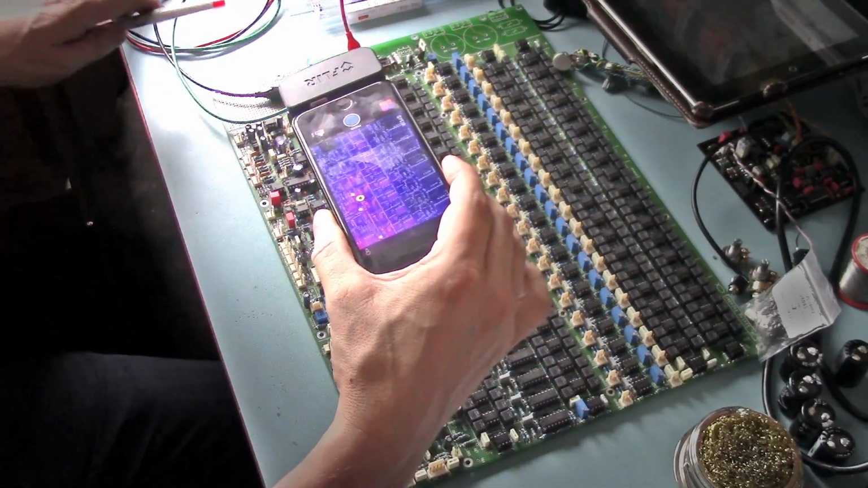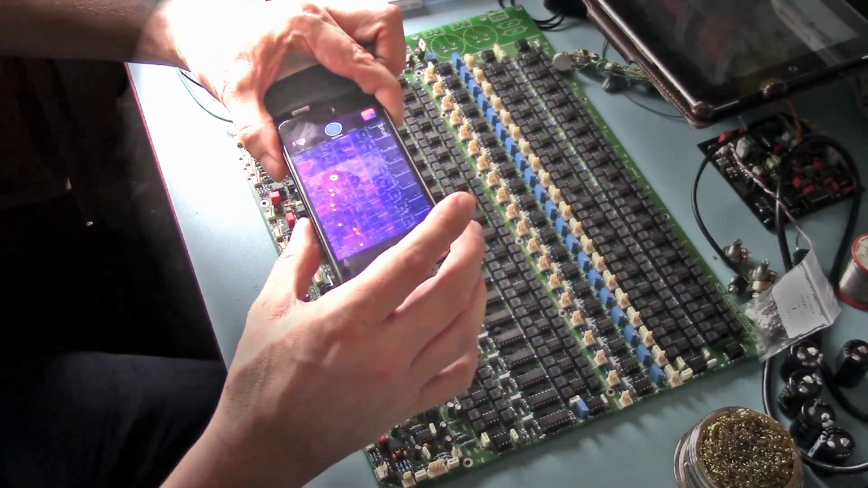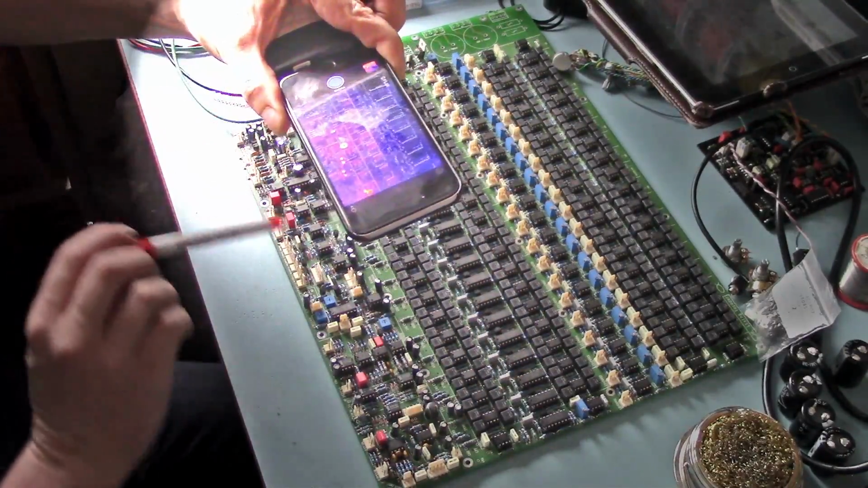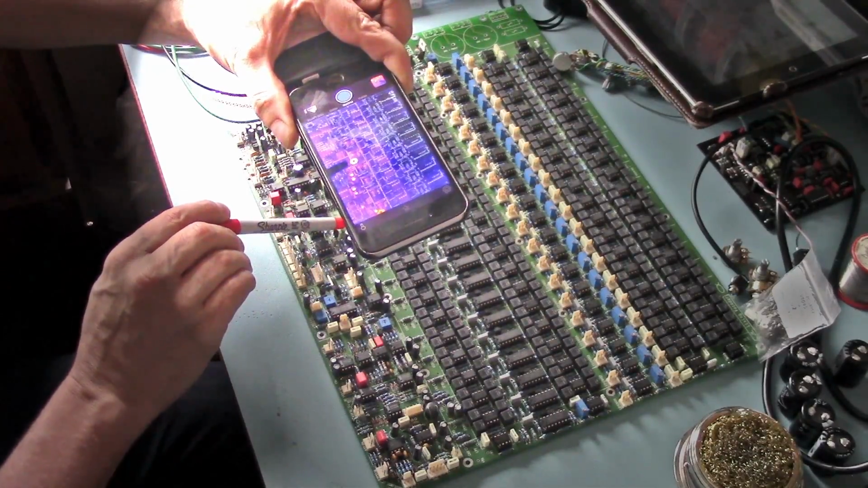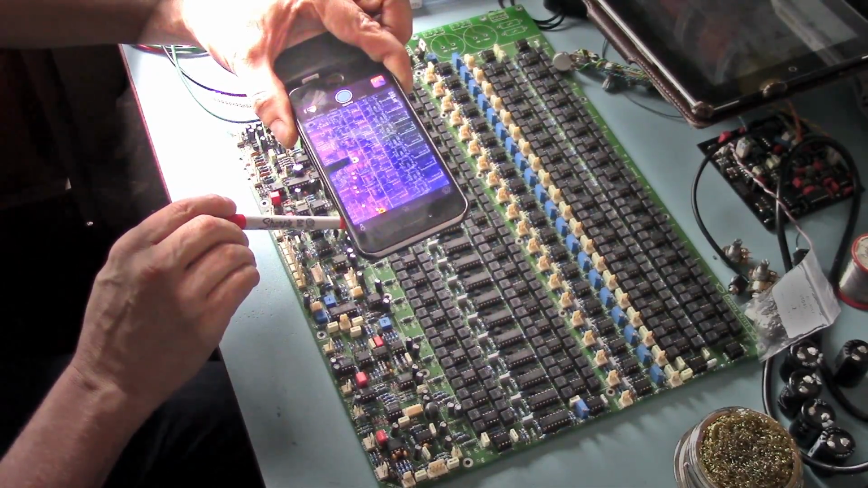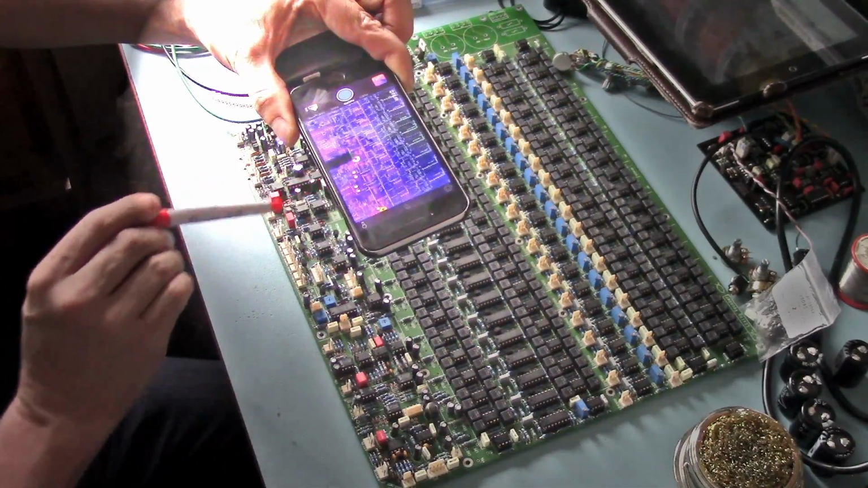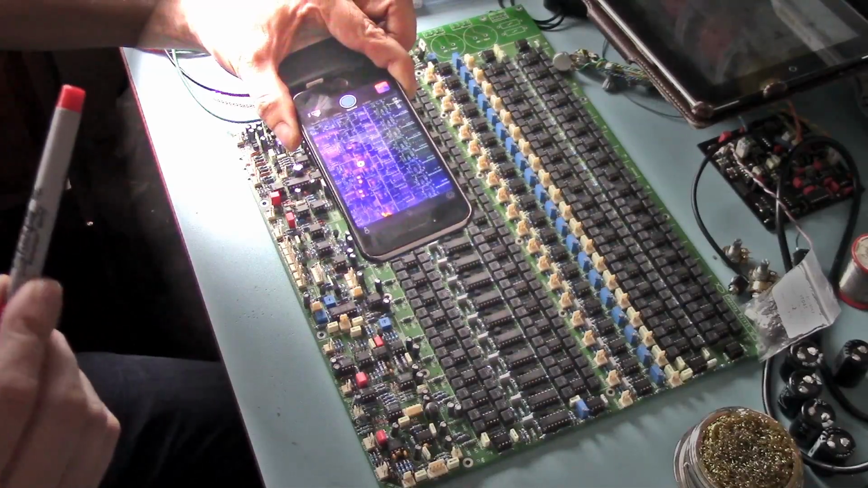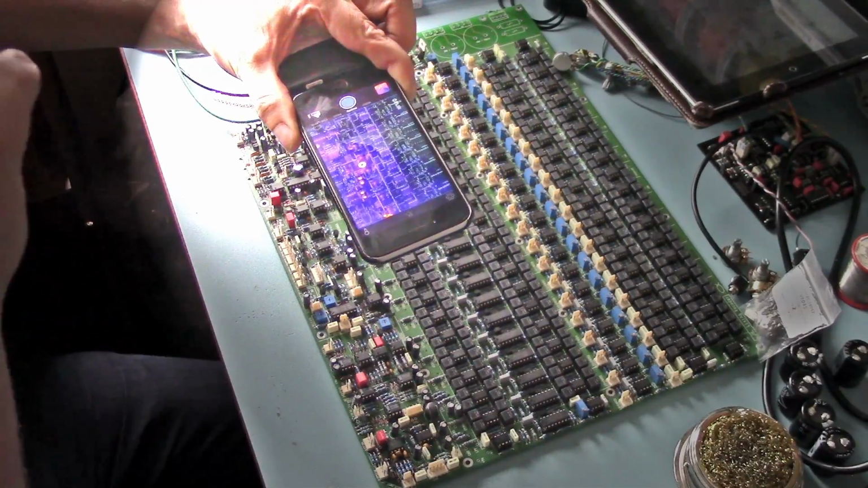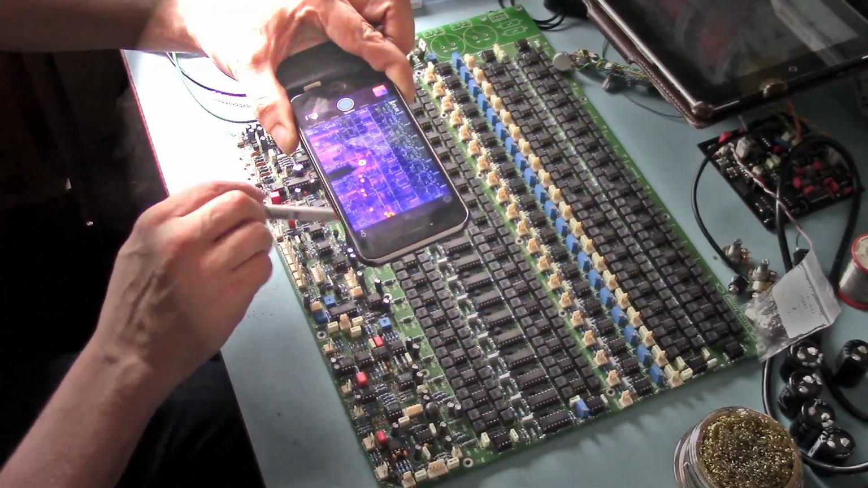But as you can see, there you go. Now it's calibrating. Now it won't calibrate for quite a while. You might be able to see some hot spots around here, around these here. Now basically this is just reflecting. Any reflective surface can reflect the heat from another source into the thermal imaging camera. So that's what's happening there.